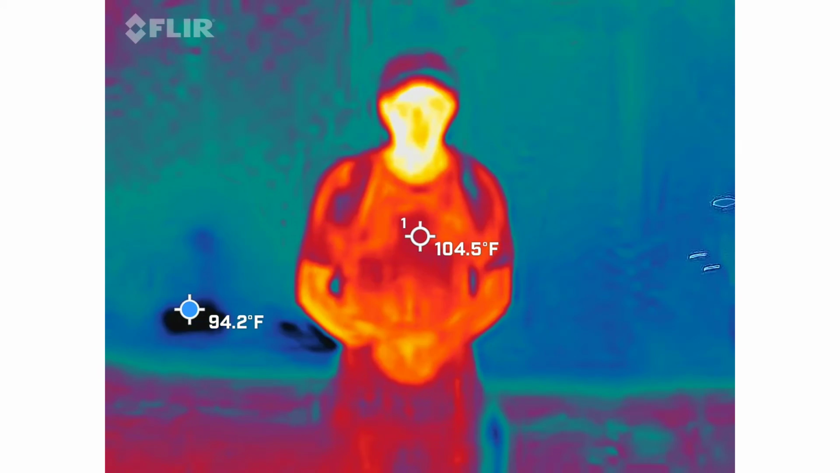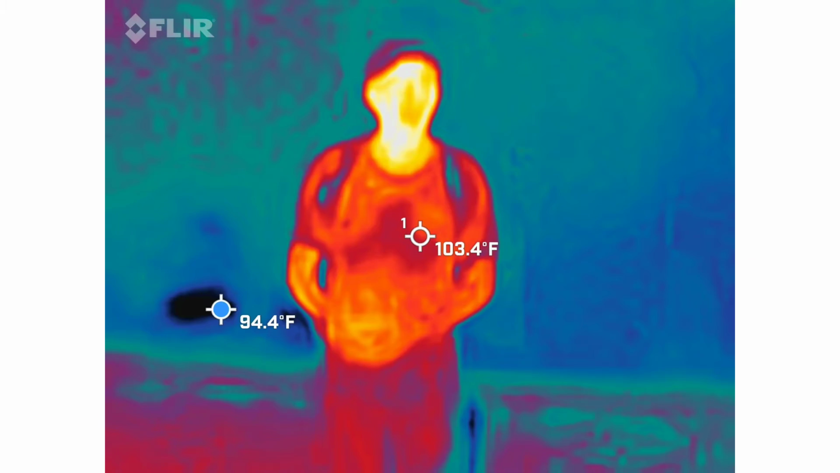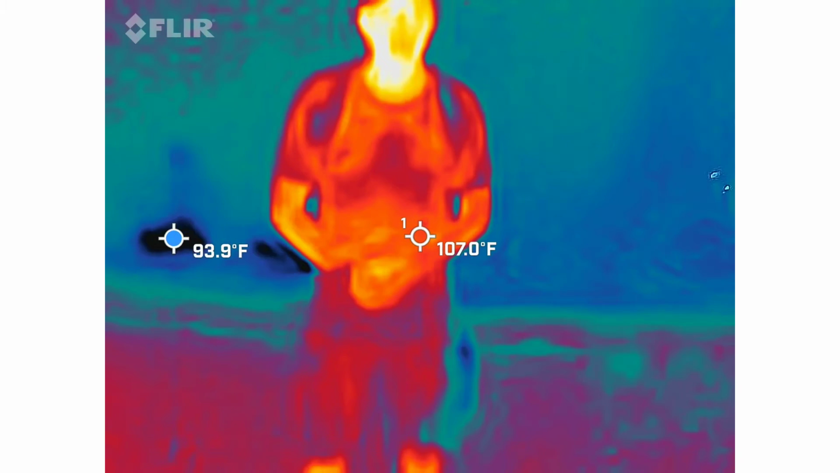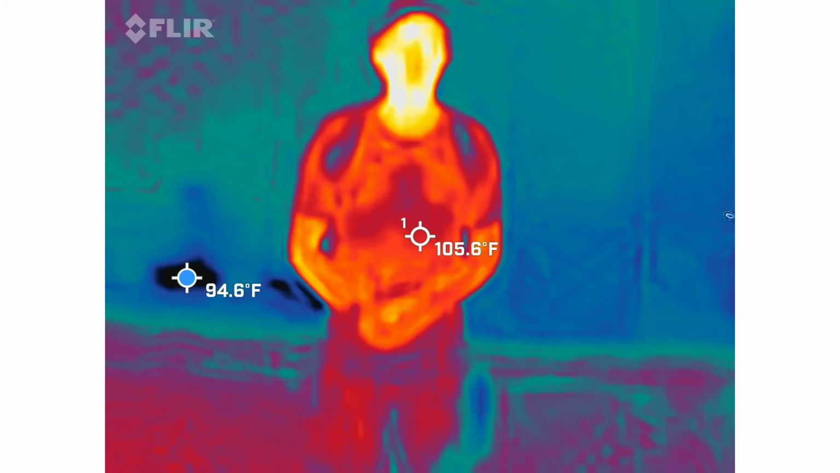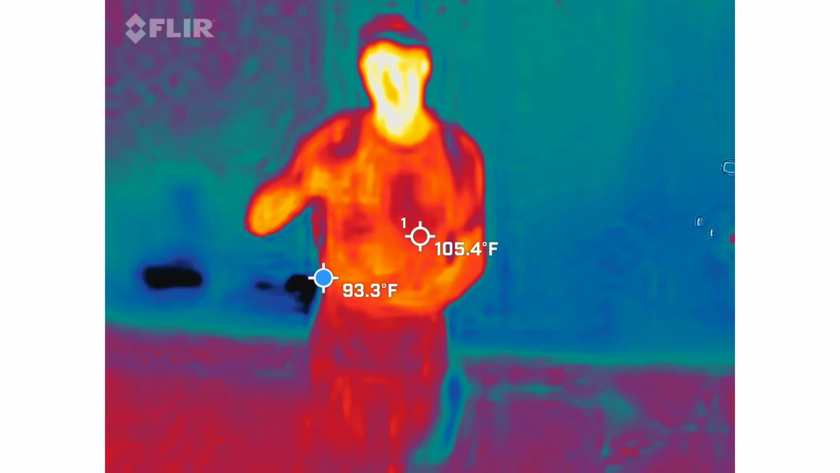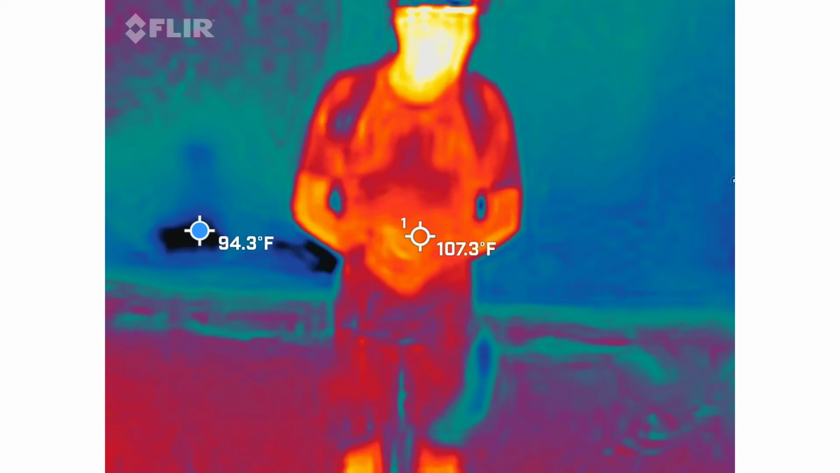Okay. The second thing you're going to try to do, which is weird because I normally don't hand that camera to somebody taller than me, you're going to try to keep the sky out of view. The reason for that is because the blue dot that's trying to find the coldest spot in the frame is going to automatically default to the sky because there's nothing to measure up there. It's looking for a surface. Okay. So again, do your best. I know you're much taller than me, but again, you're going to see certain spaces where that's going to be very difficult to do. Okay.